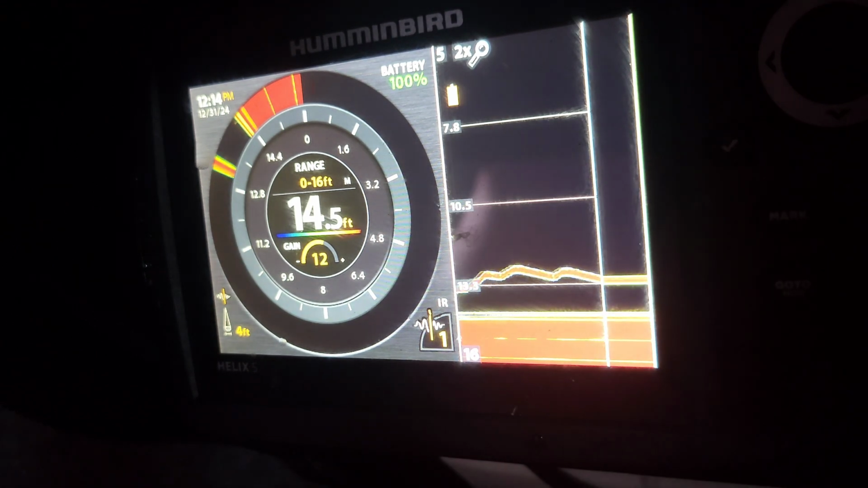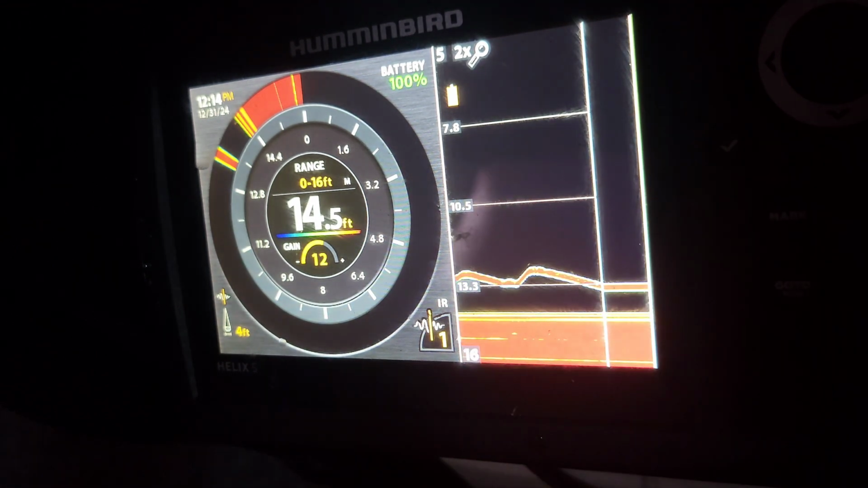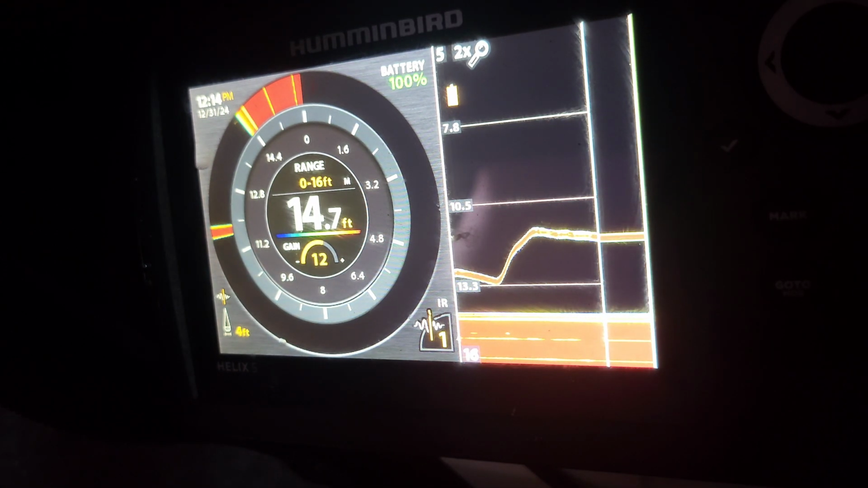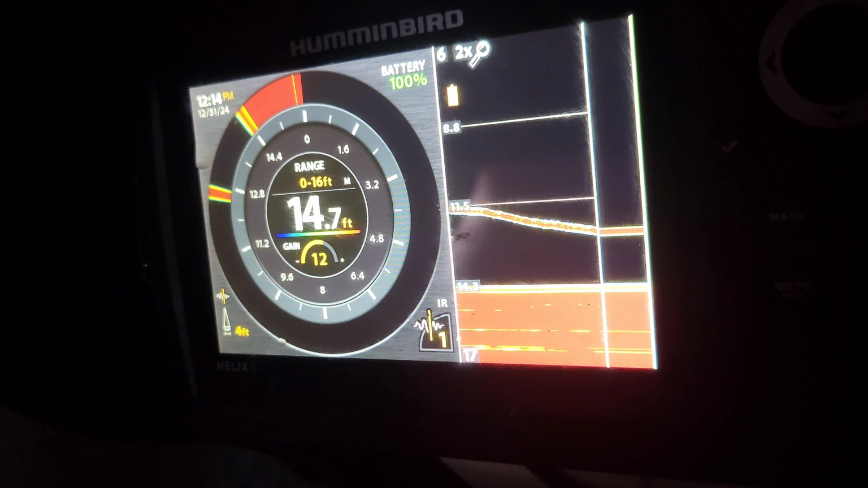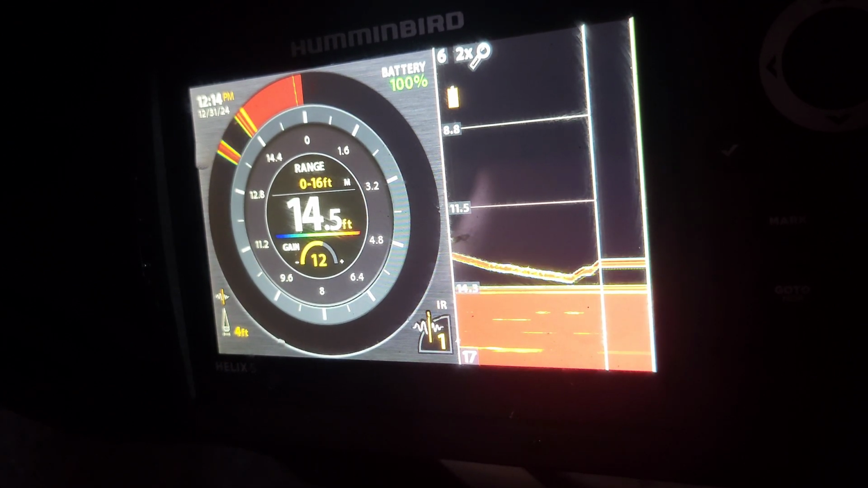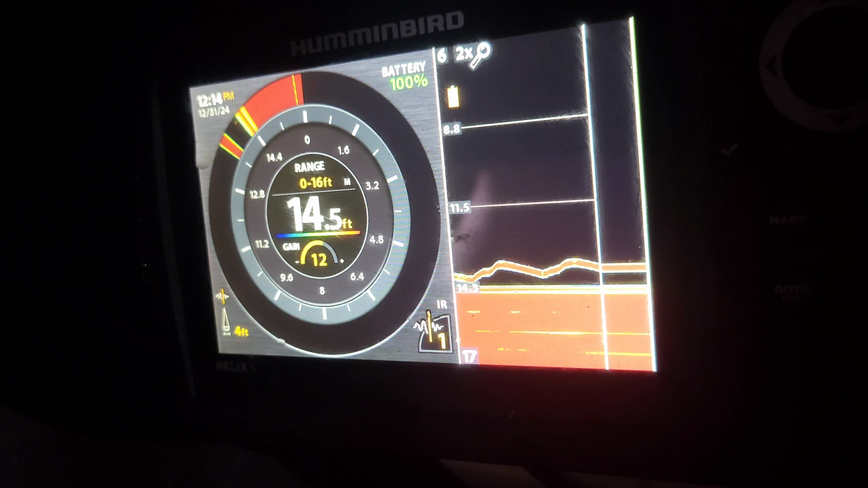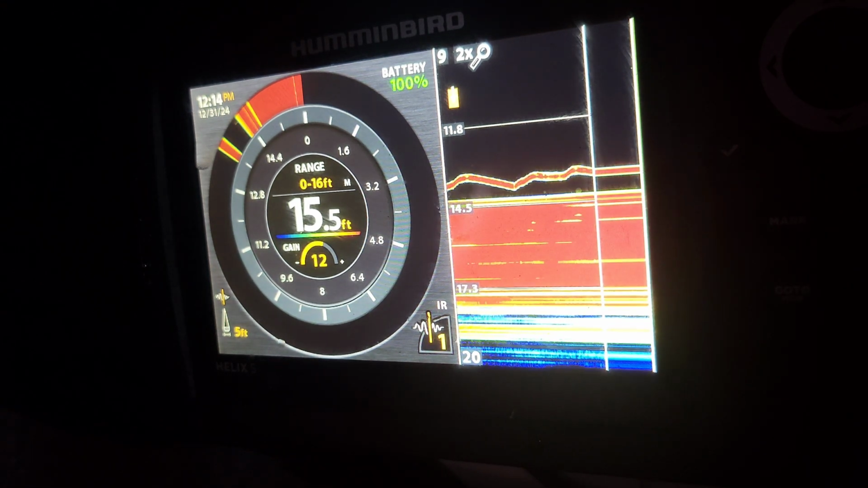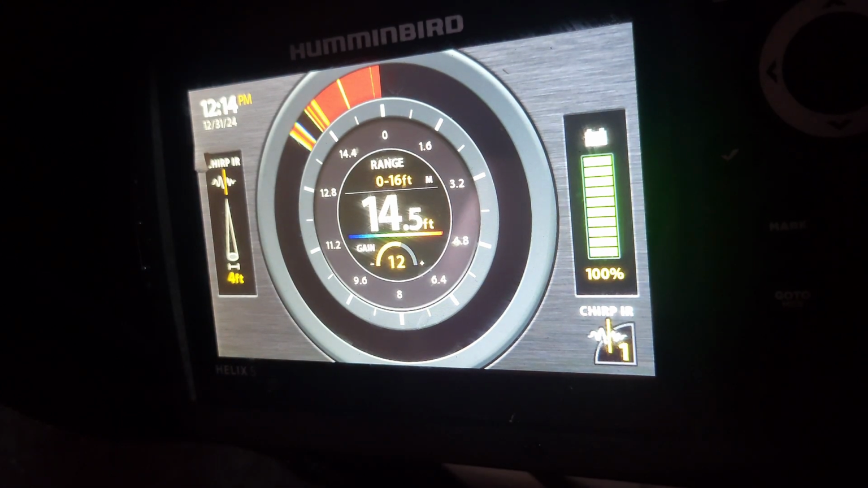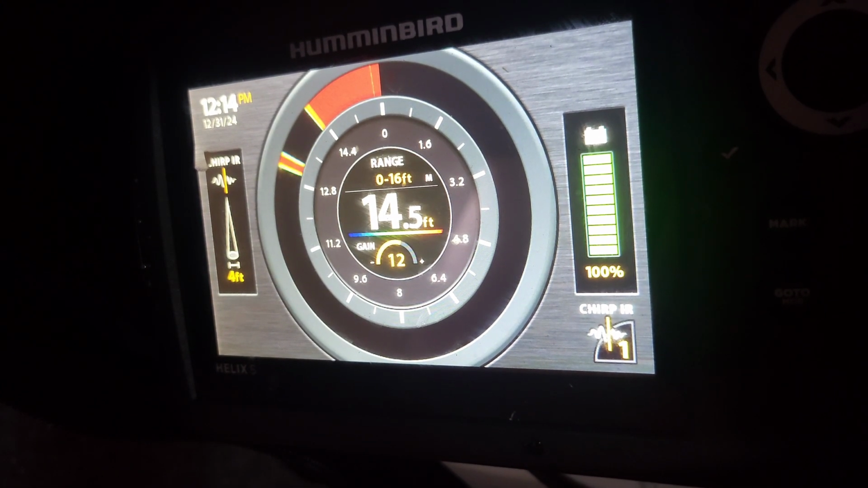Oh, I still have that side set in auto, so I'd have to change it to 16 feet, because you'll see it change, and I think that's because it's reading the lure and changing it. But generally when I'm fishing, I use this. There's one down there. He's right at the bottom.